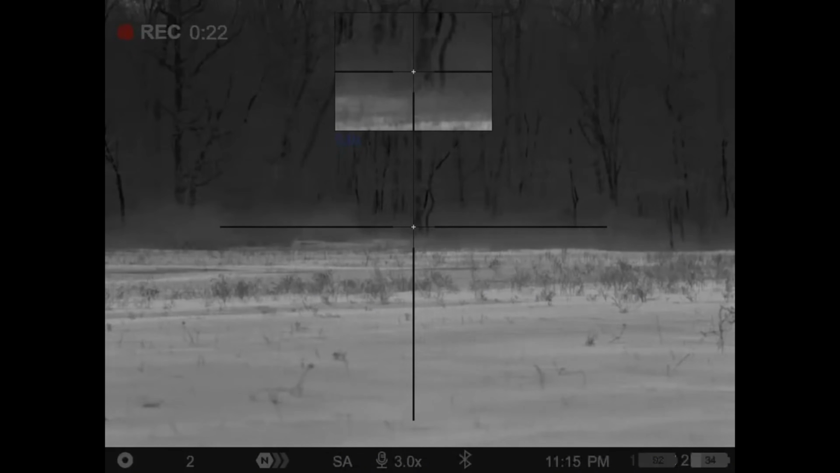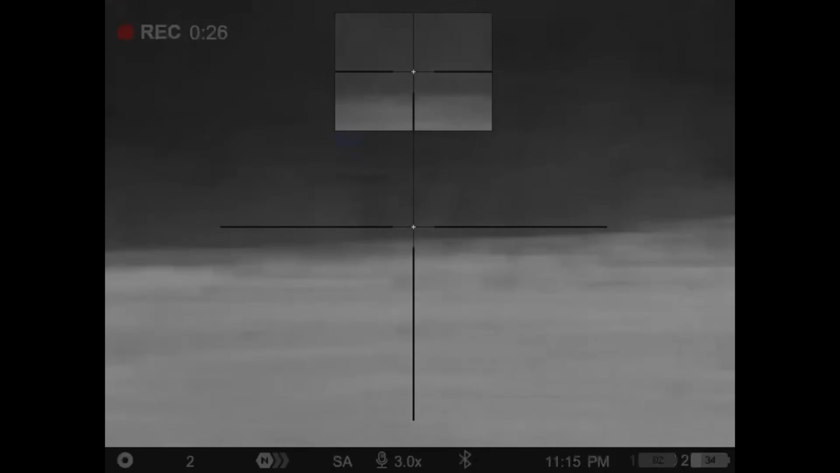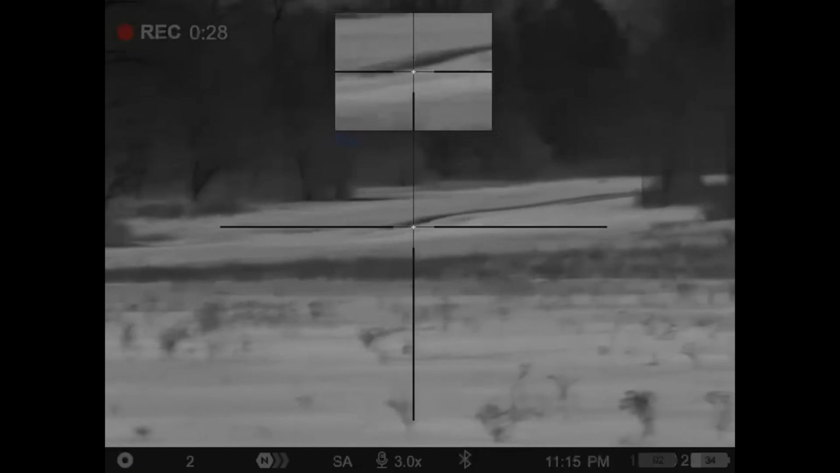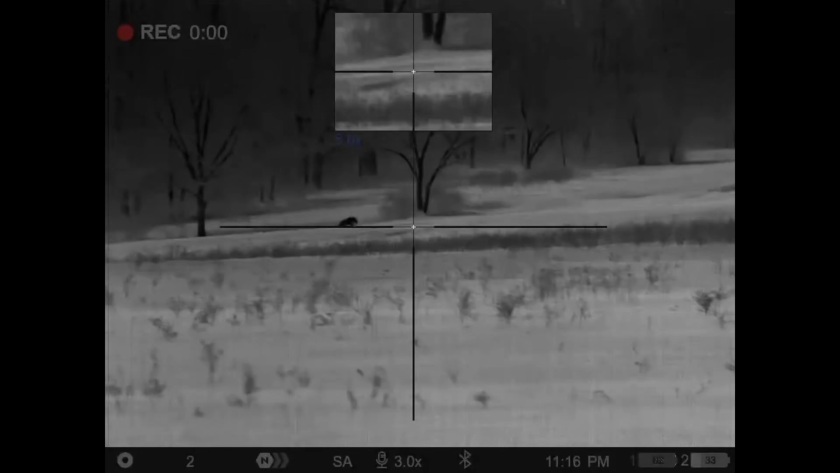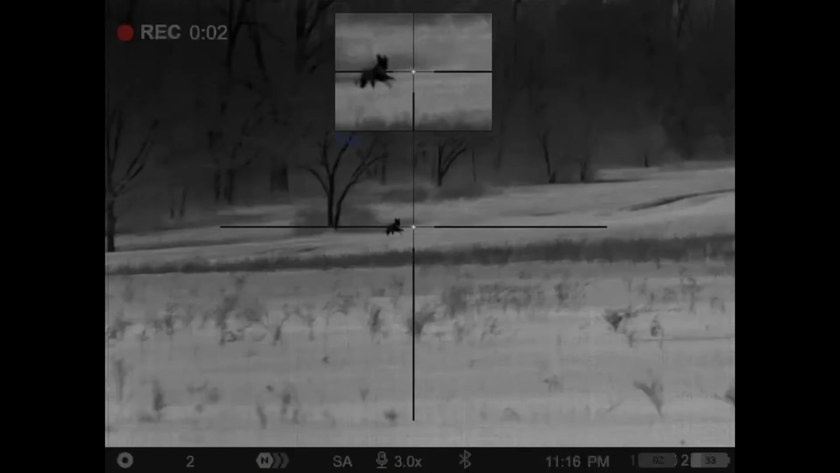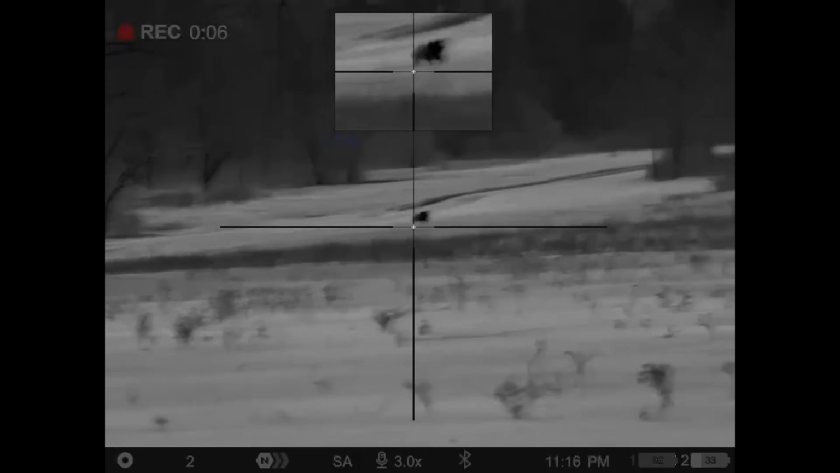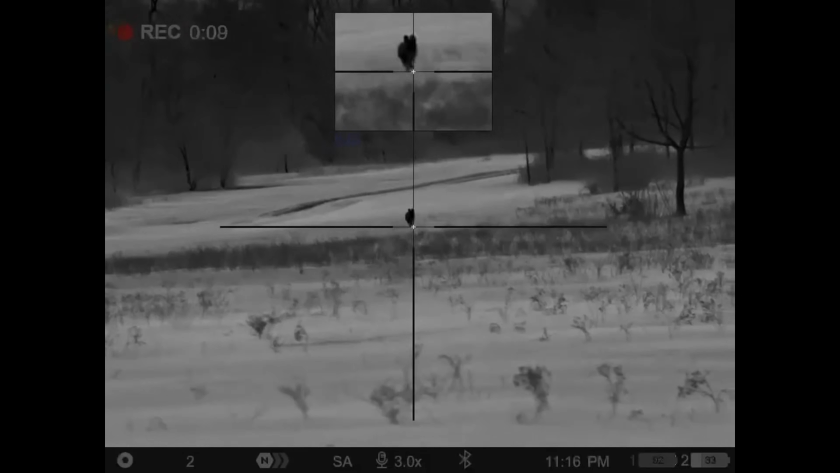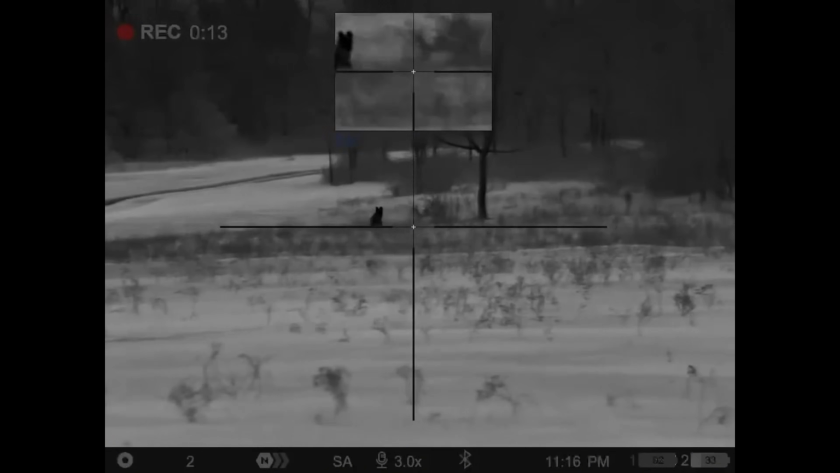I should have, but as soon as he turned, I went ahead and shot him because I knew he was leaving. Somebody stop that turkey. He's gonna see the truck here soon.